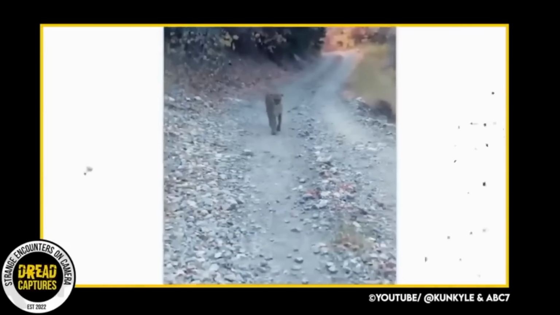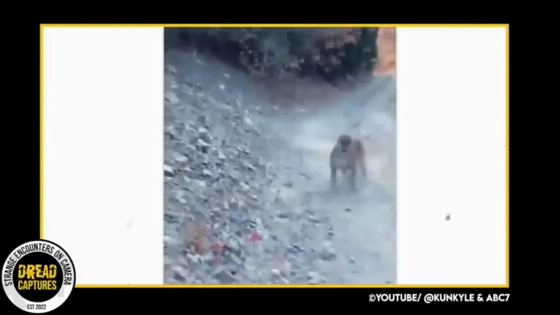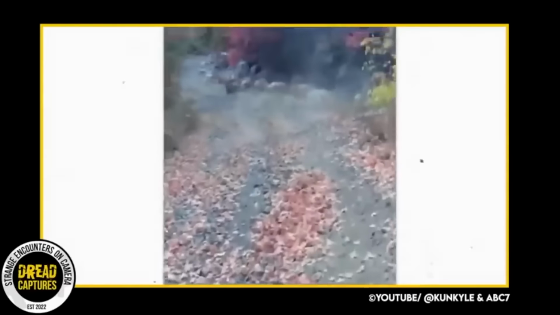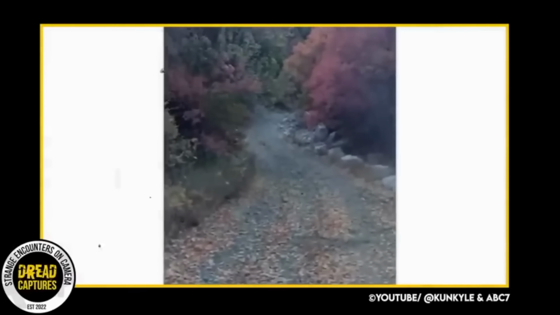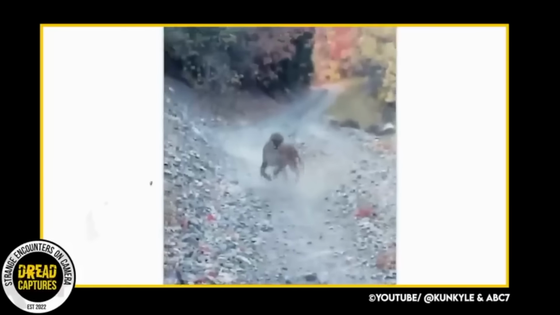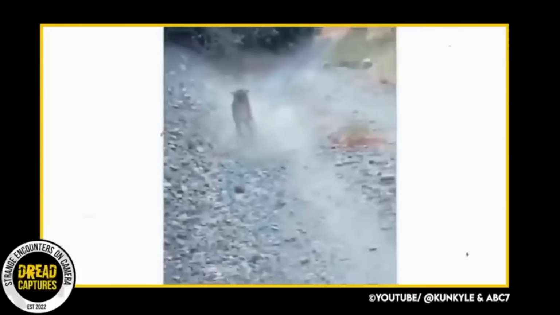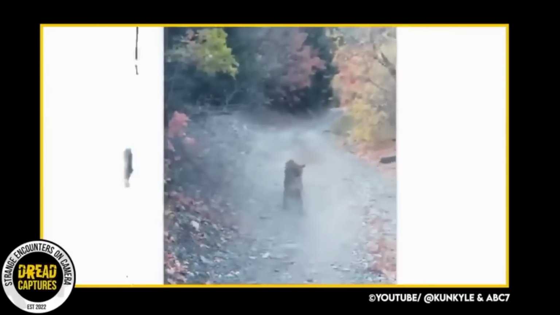Burgess used loud noises and gestures to try and scare the animal away, but it continued to follow him. Eventually, the cougar retreated back into the woods, and Burgess was able to safely get off the trail. The video of the encounter was widely shared on social media and received attention from huge news outlets. Thankfully, Kyle ended up being safe.